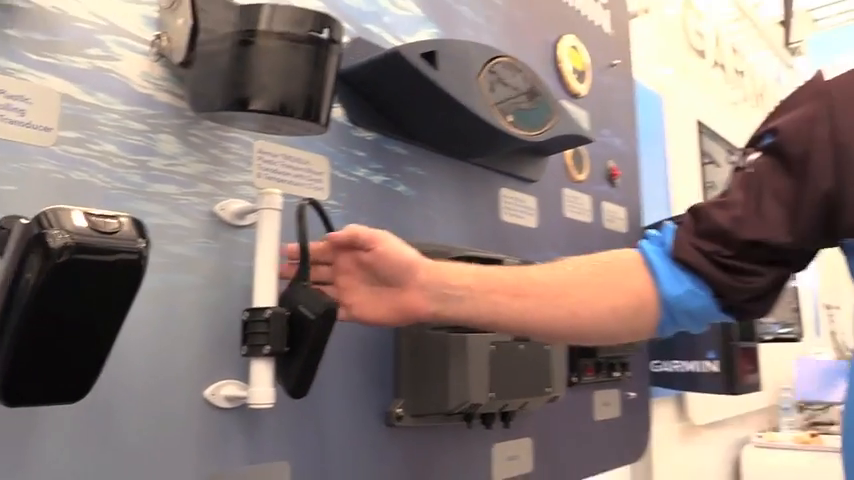Yep, and it can either go on the shaft, or it can go, like in the case of, say, MotorGuide, where it fully retracts up. It can also go on the bullet of the electric motor. Yep. The PS31 also now comes with a bracket that will fit the shaft as well.